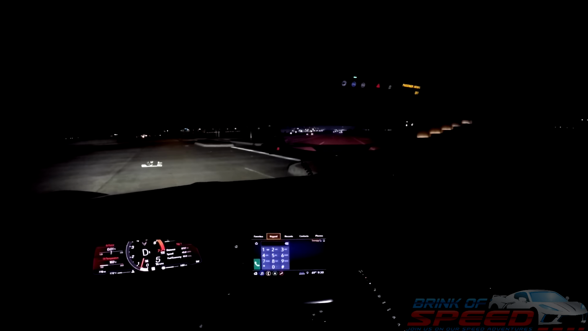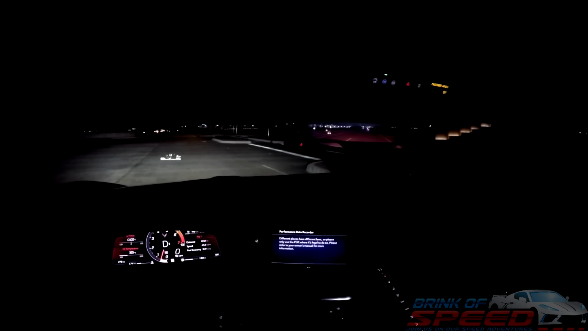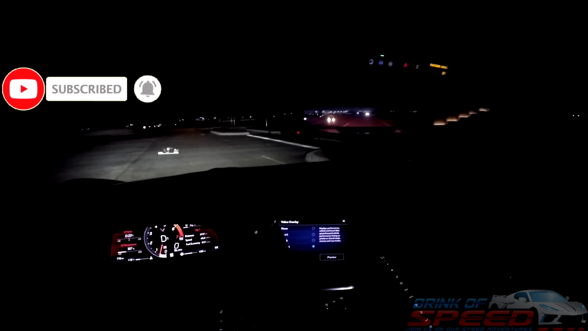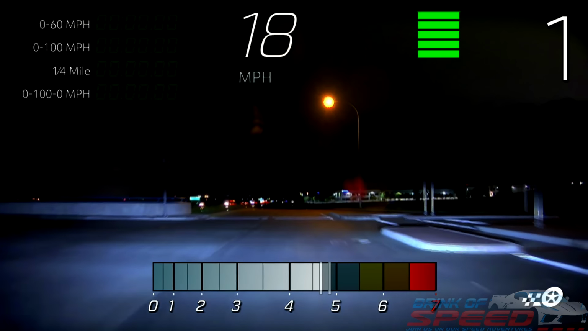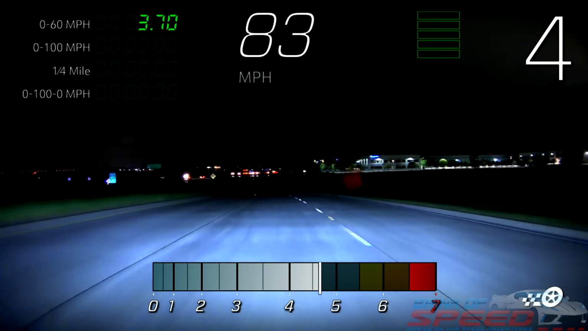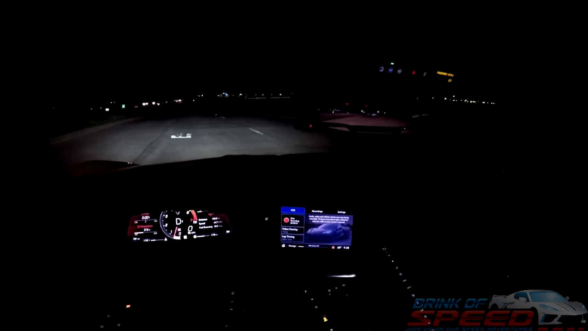So we're going to do a little 0 to 60 here. I'm going to go ahead and start the PDR here and show you how easy this is. Video overlay. We're going to go to timing, preview it, and we're ready to go. So we'll just go back and hit start, and we're going to go. There you have it, folks. All right, let's try that again.